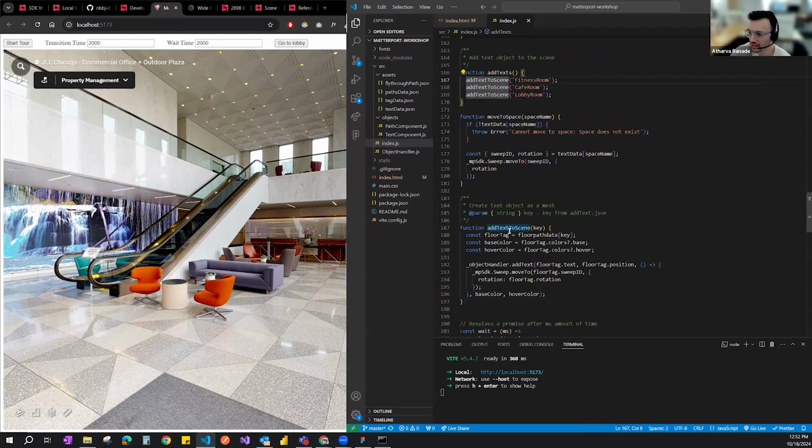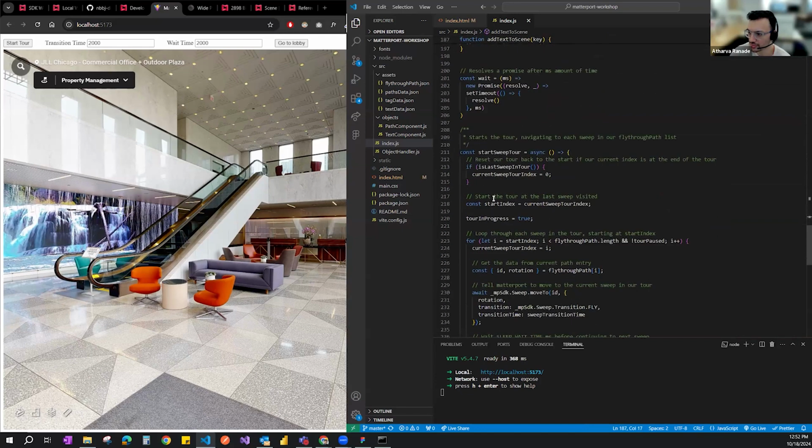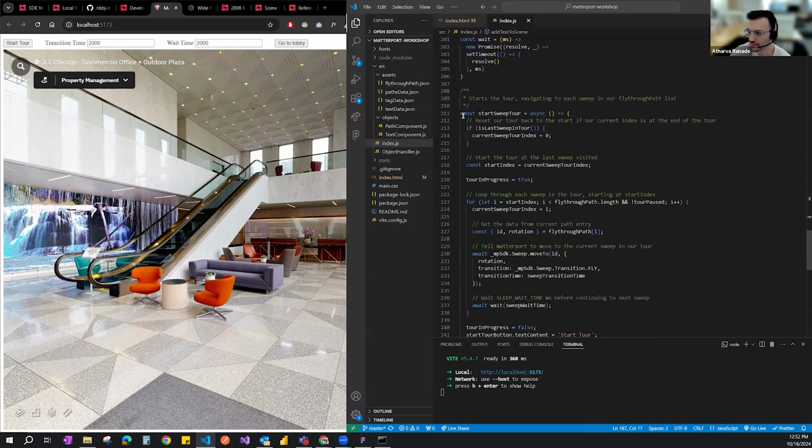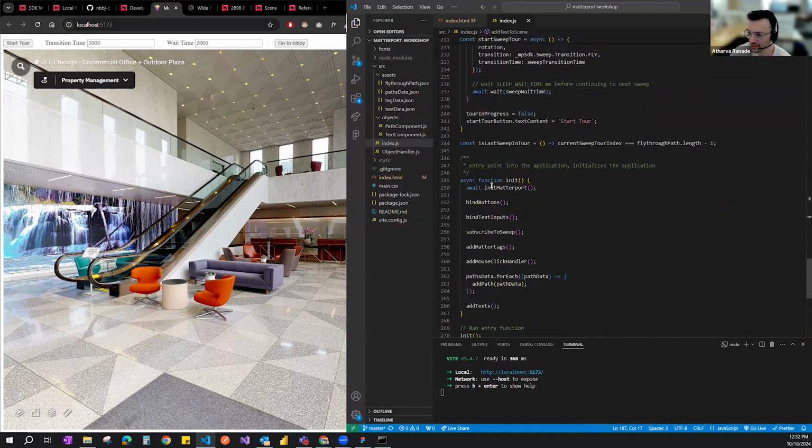And then we're adding text to this scene. And the last step, we're creating that fly through to navigate through the space over here. And as I went over this previously, we're creating the entry point into the application and then calling all of these functions to execute.